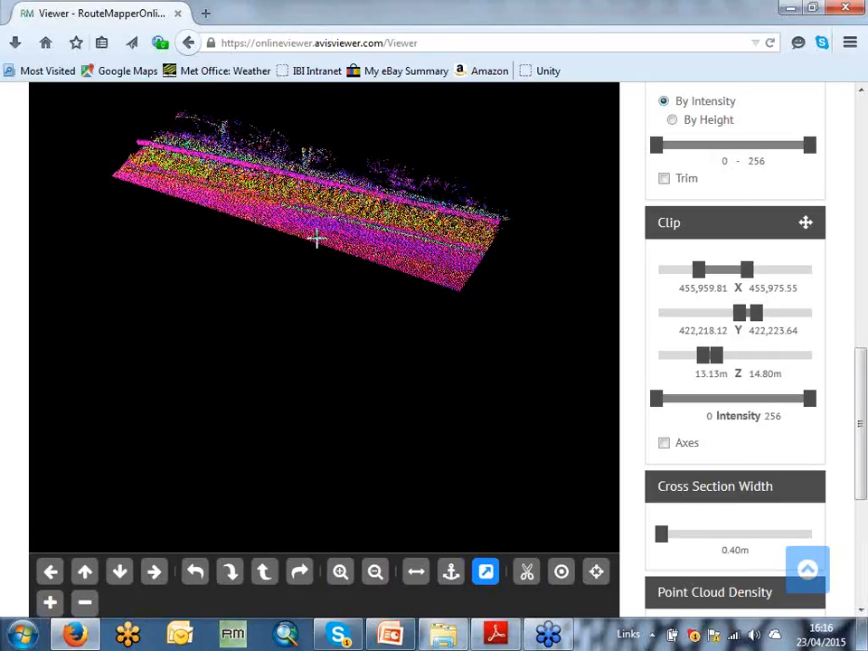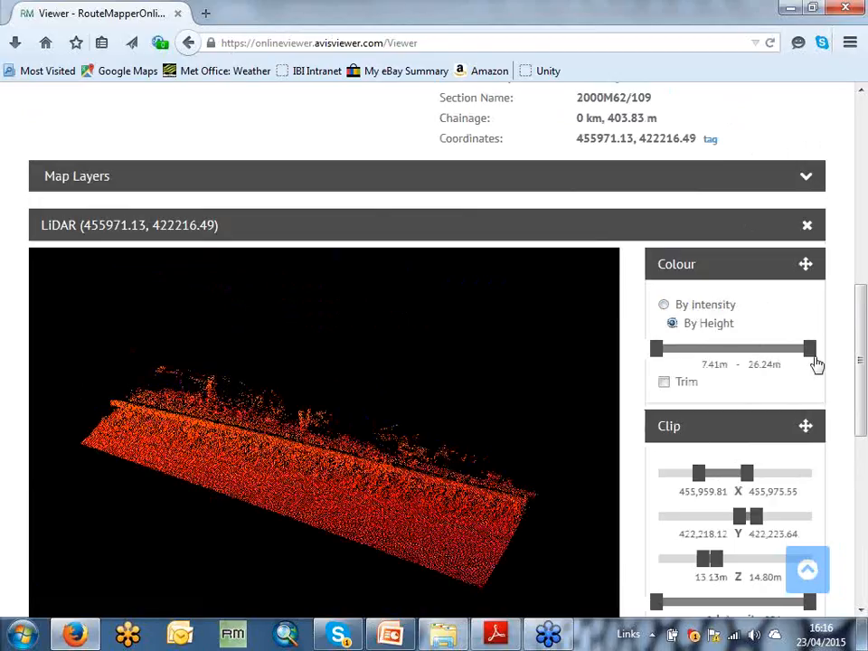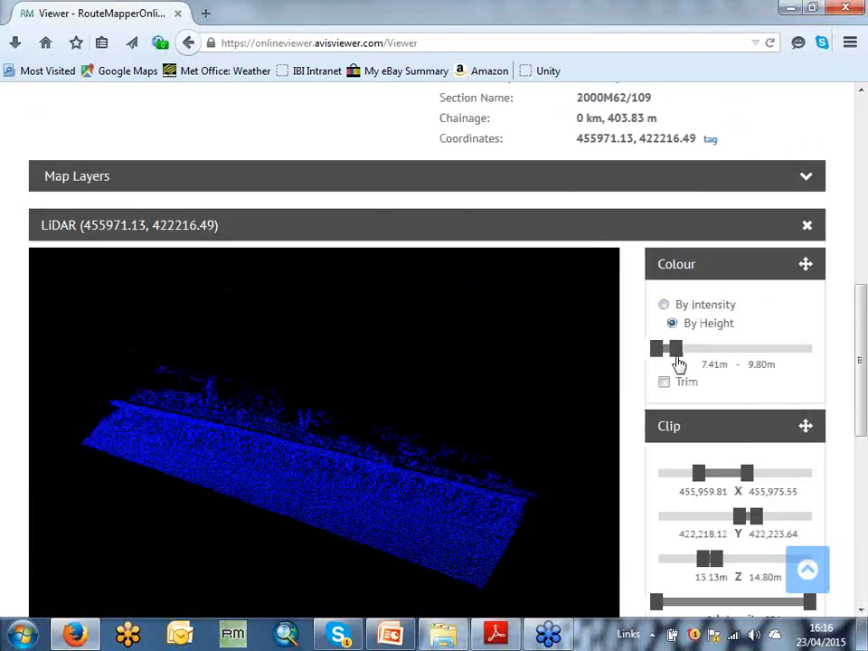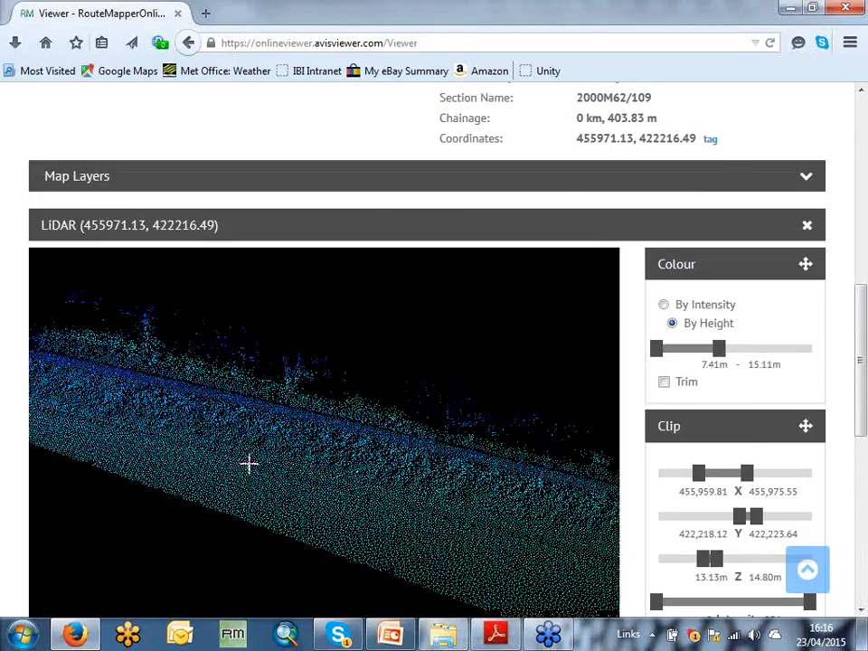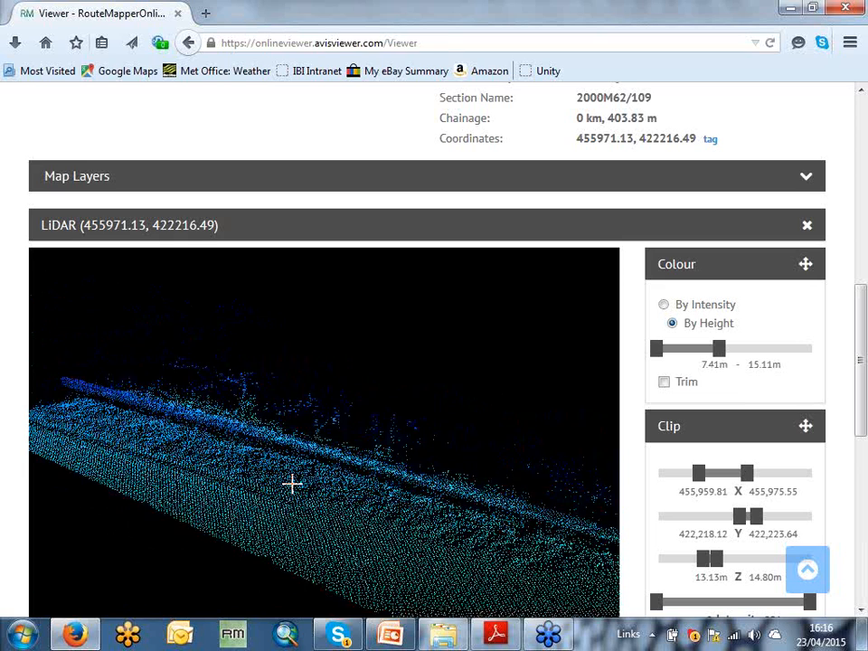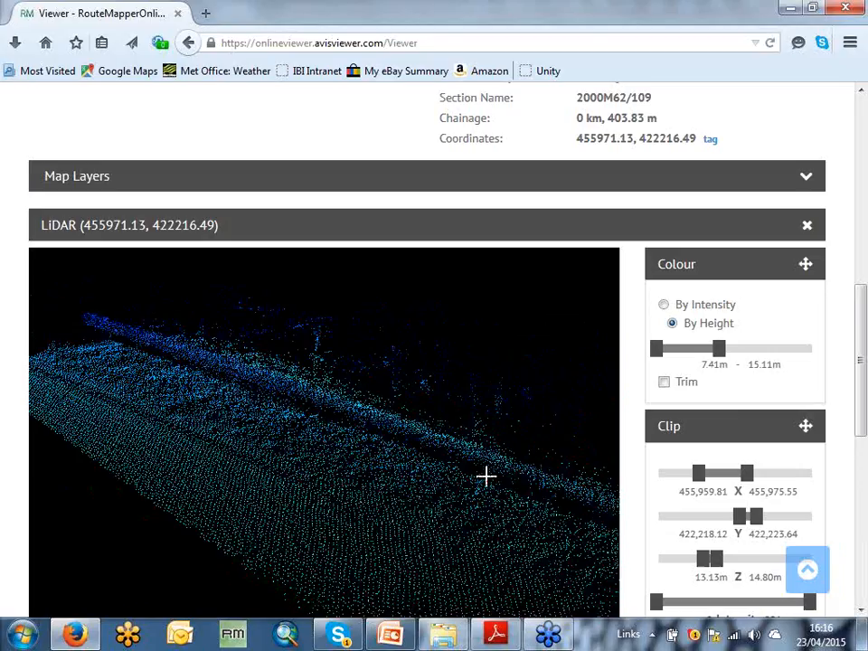So now if I zoom in, just change the color slightly. Hopefully you can just make out the guardrail in the point cloud here.